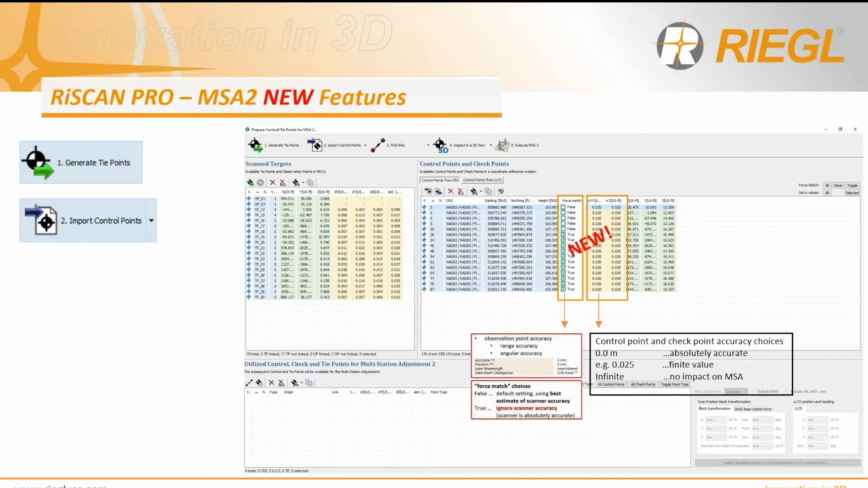So that it forces the software to put a higher emphasis on the control points versus the scanner data. Now, you can also use different values for each control point as well. On the right-hand column, you can specify the absolute accuracy of the X, Y value and also the Z values on your control points. And during the adjustment, it takes all that into consideration.